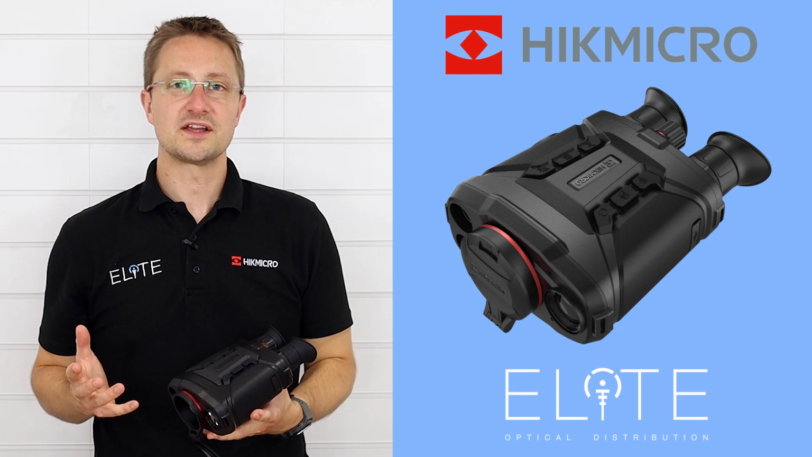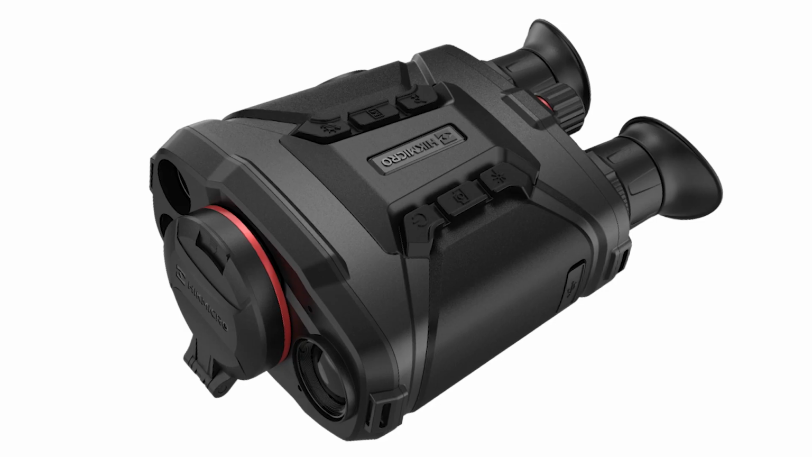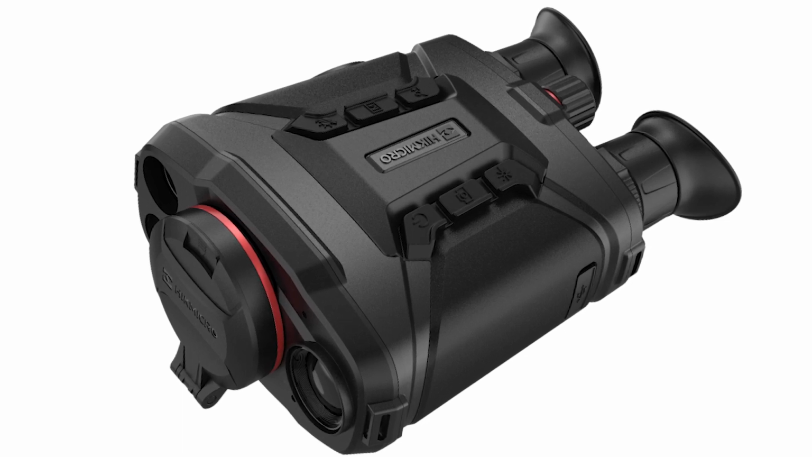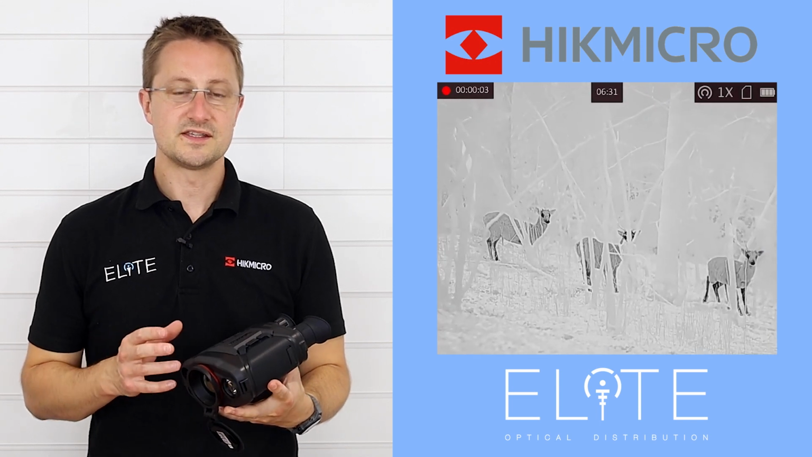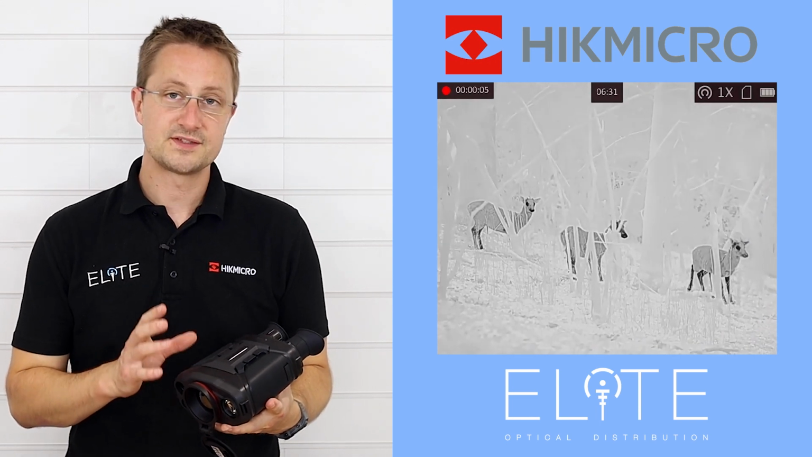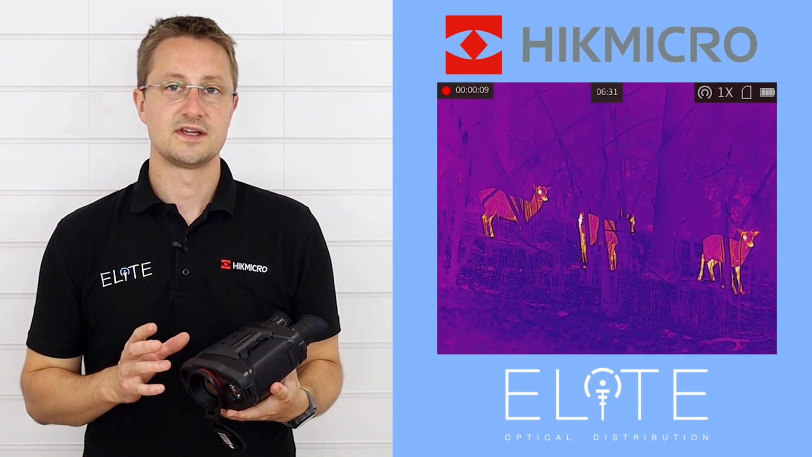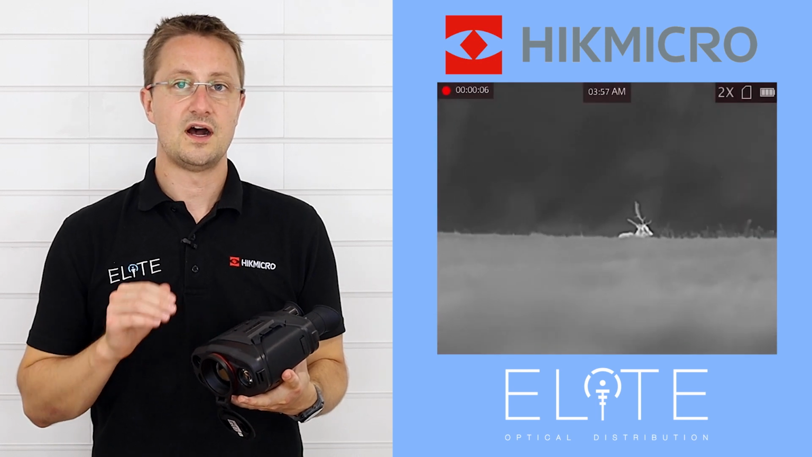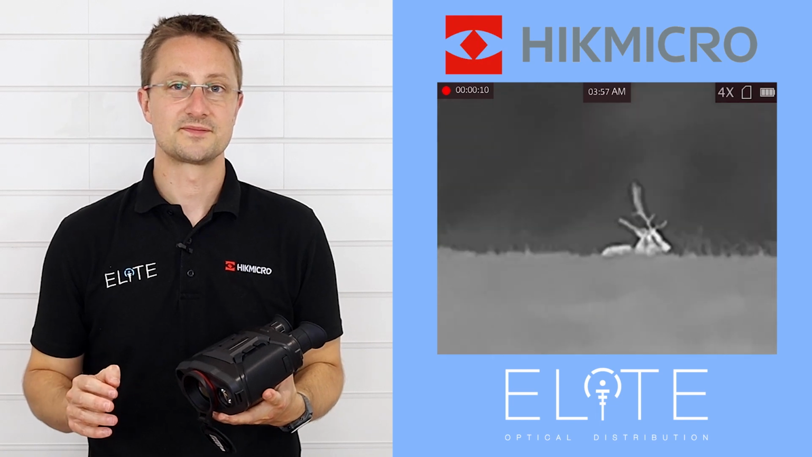Now we're going to take a look at the Raptor binocular. So following the naming logic, this is the R, and it's available with the RH384 sensor and the RQ640 sensor. This is available in 3 models, so there's an RH50, an RQ50 and an RQ75. So the difference between those models is lower resolution, higher resolution, and then higher resolution with high magnification.